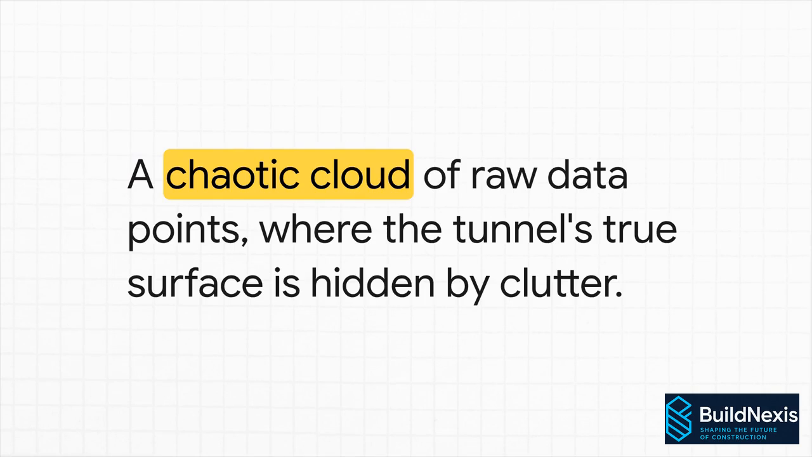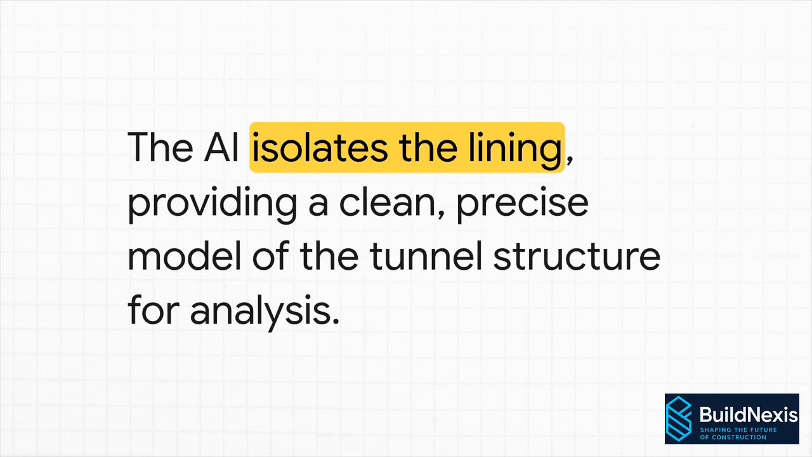Okay, so take a look. This is the before picture. This is what the raw data looks like. It's just this chaotic jumble of points. I mean, you can kind of make out the shape of the tunnel, but finding the actual surface of the wall with all this noise, forget about it. And then, boom, the AI does its thing. It digitally strips away everything that isn't the tunnel lining, and what you're left with is this beautiful, clean, isolated model of the structure. This is the data you need to do a real analysis.